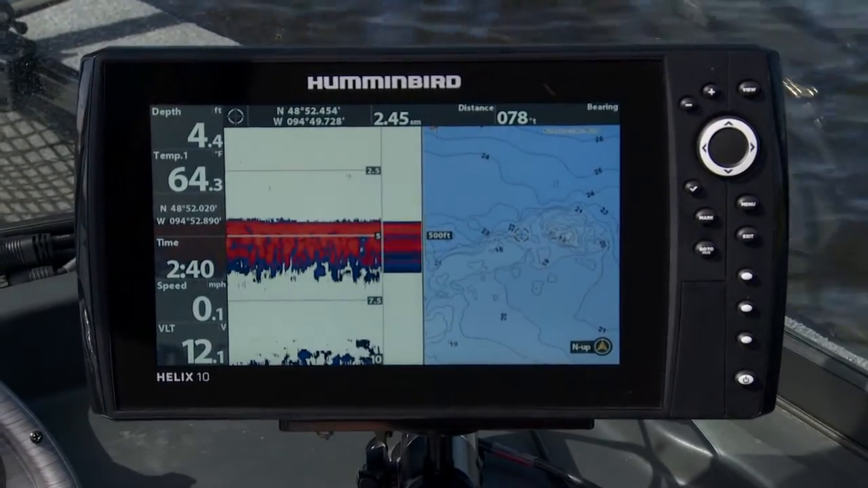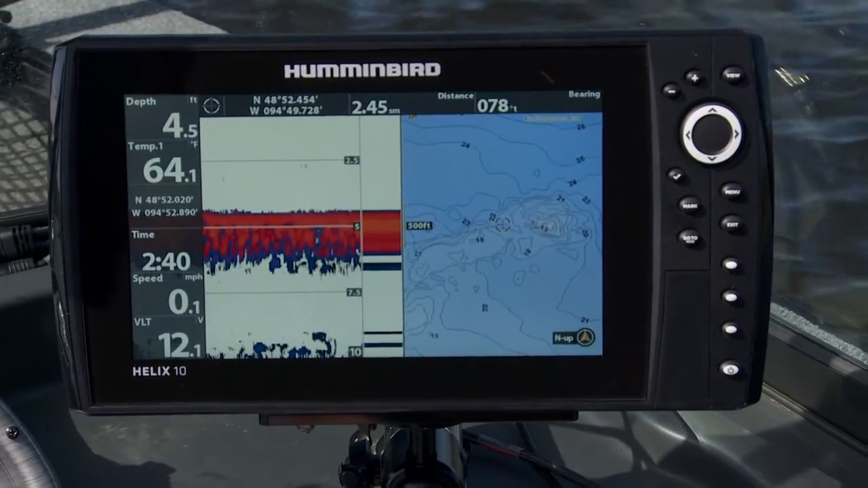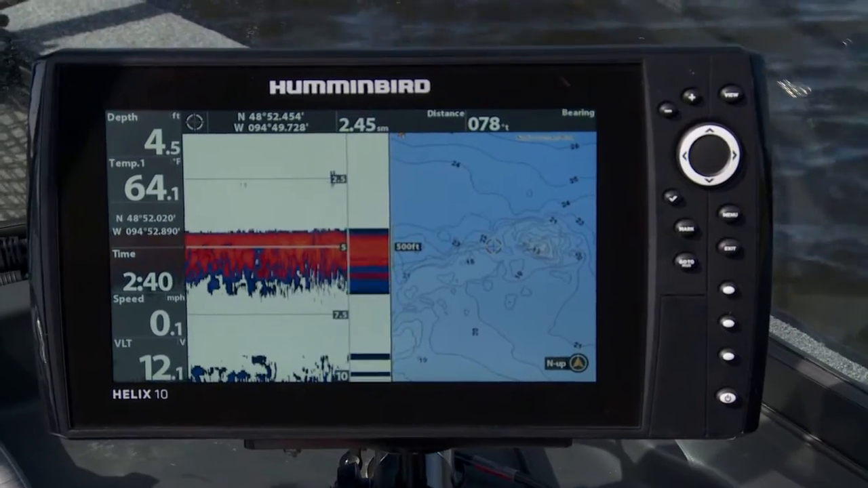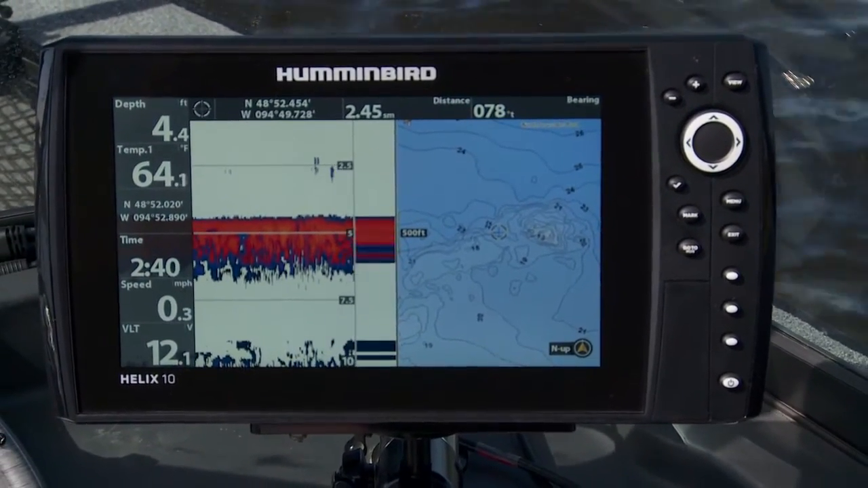Another thing that's really great about this Helix unit, and all of the Humminbird products for that matter, but this Helix unit runs with our Lake Master maps. So you get all of those things that come with Lake Master. You get the precise 1-foot contours. You get depth highlight. You get shallow water highlight. You get water level offset. All of the things that nobody else can offer you is sitting right here at your fingertips, and you can use it to catch more fish and be safe on the water every single day.